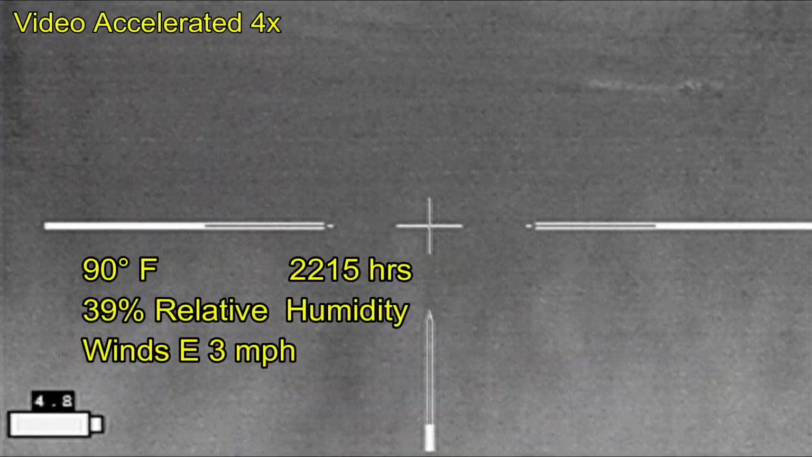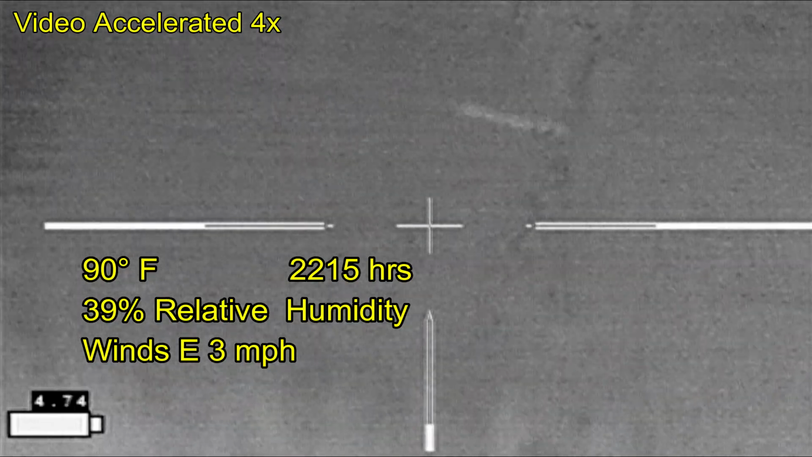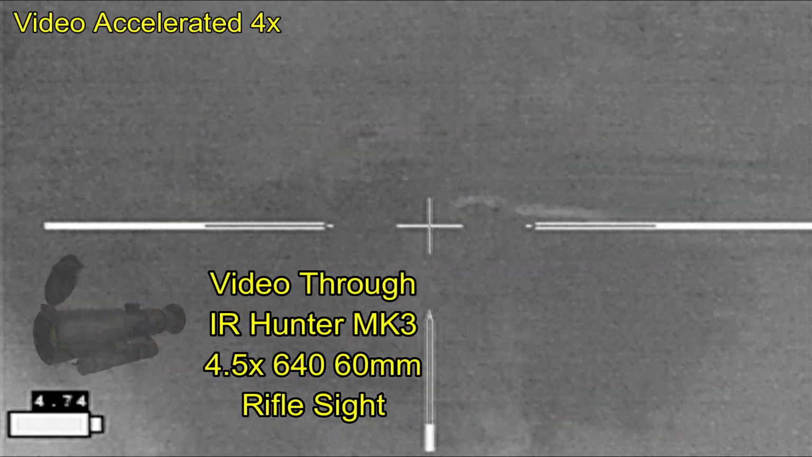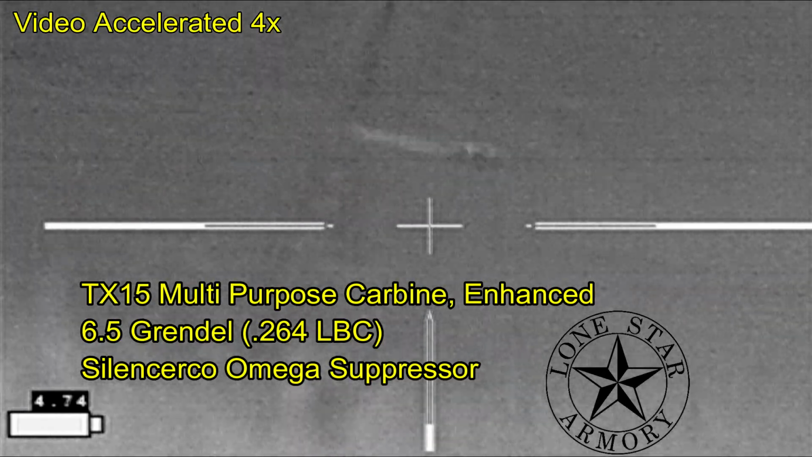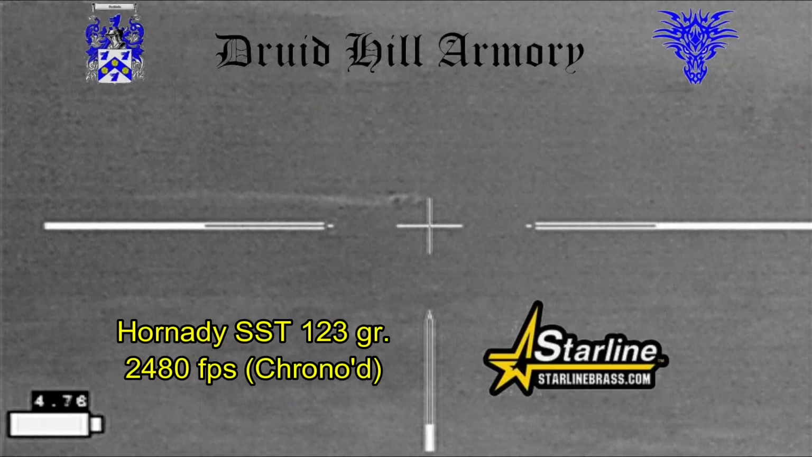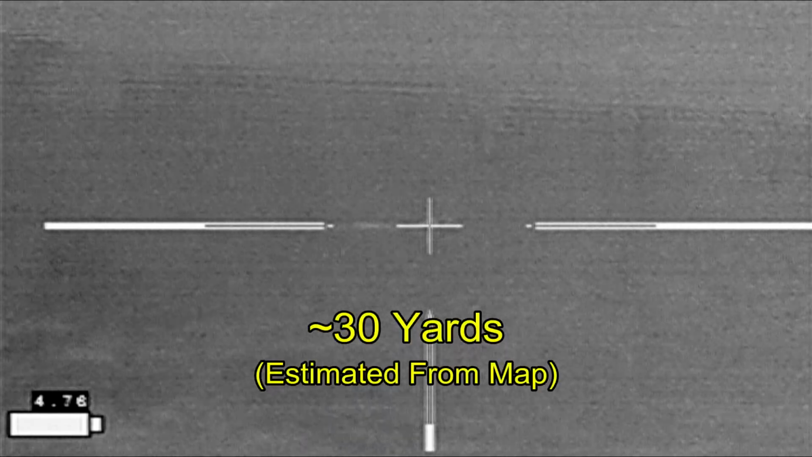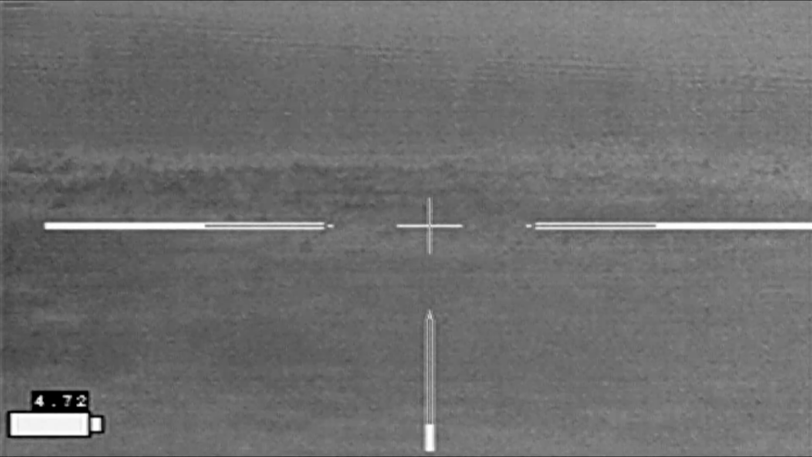This little one came in too close, so close in fact that it's inside the focal range of my scope, and so it's blurry. It's probably only out there at about 10 or 12 yards at this point. And I'm going to let it go ahead and swim on out until it's a little bit more in focus than it was, and then hopefully I can make a better shot on it at distance where I've got it in focus. Took the shot just as it turned.